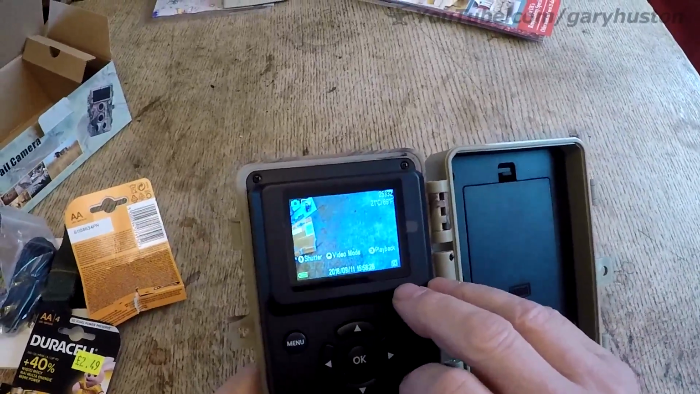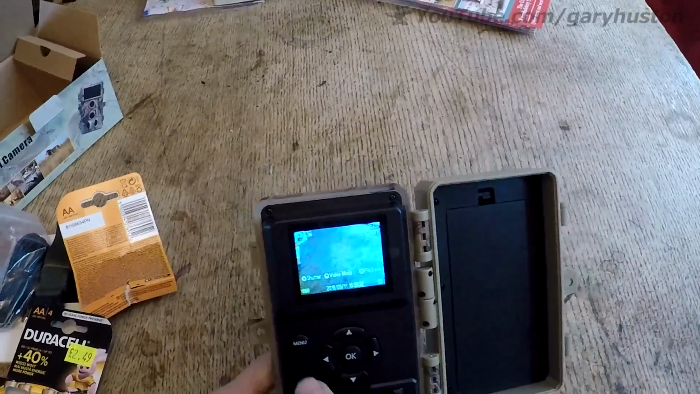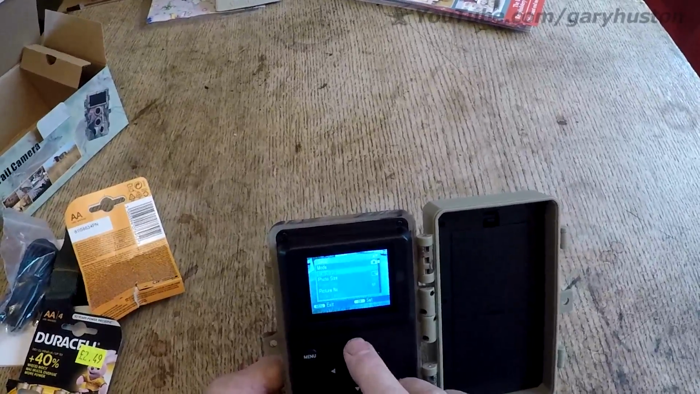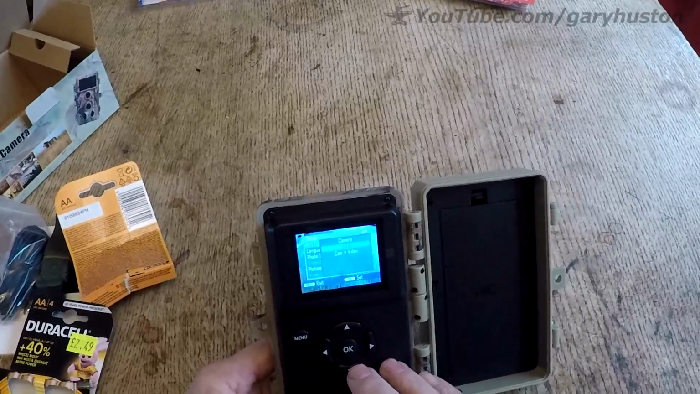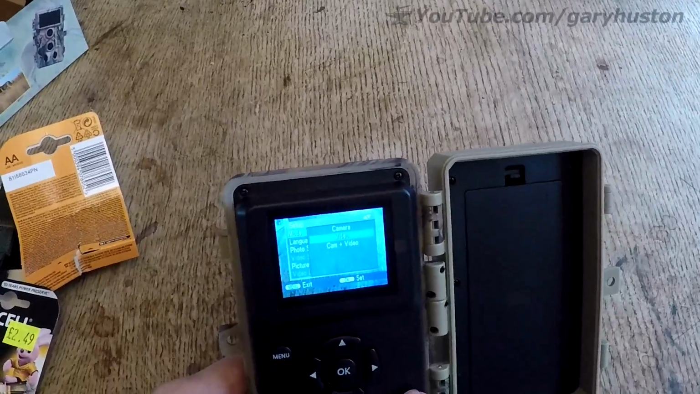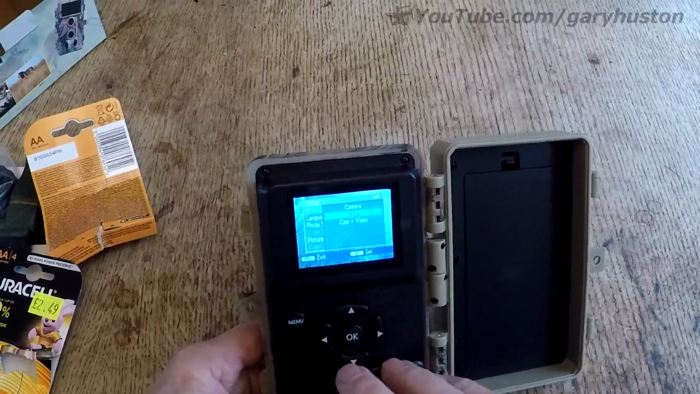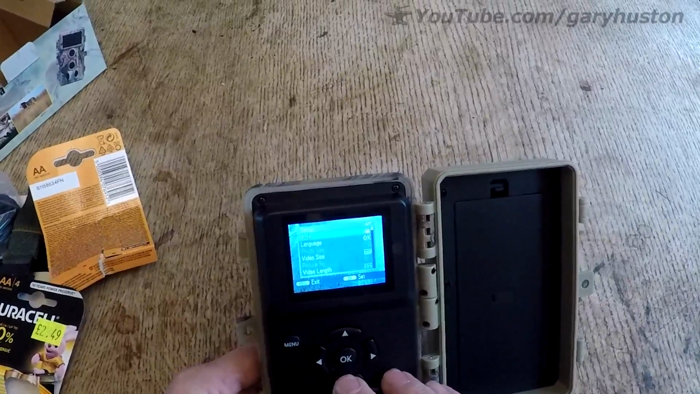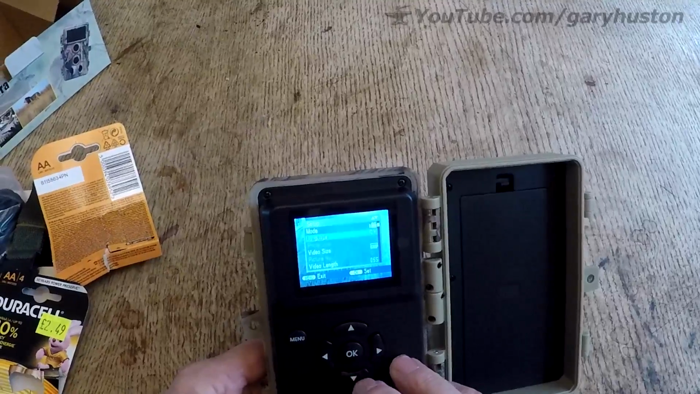How many hours you've got left, your battery life, what mode you're in there for camera or video. You go into menu, scroll down through there, and the first one is whether you have video only, camera only, or camera and video, which means it takes a snapshot every time the video is triggered. I usually leave it on camera, but I'll probably do camera and snapshot for this demonstration. Check your language, English.